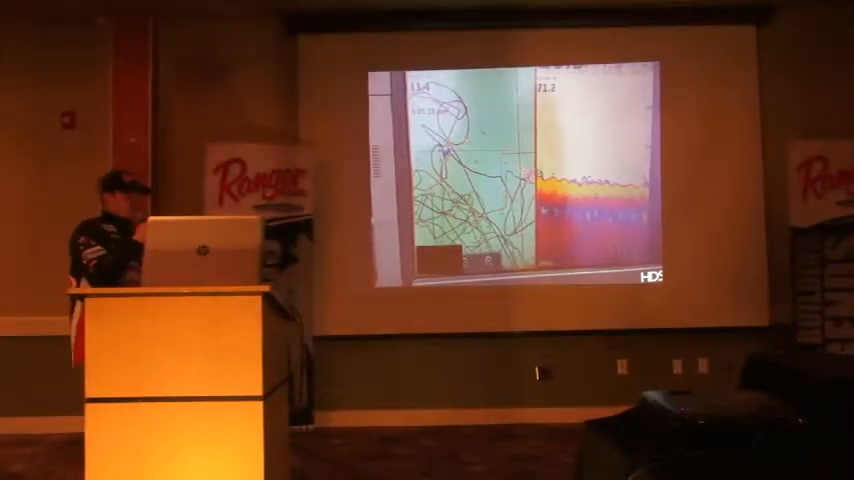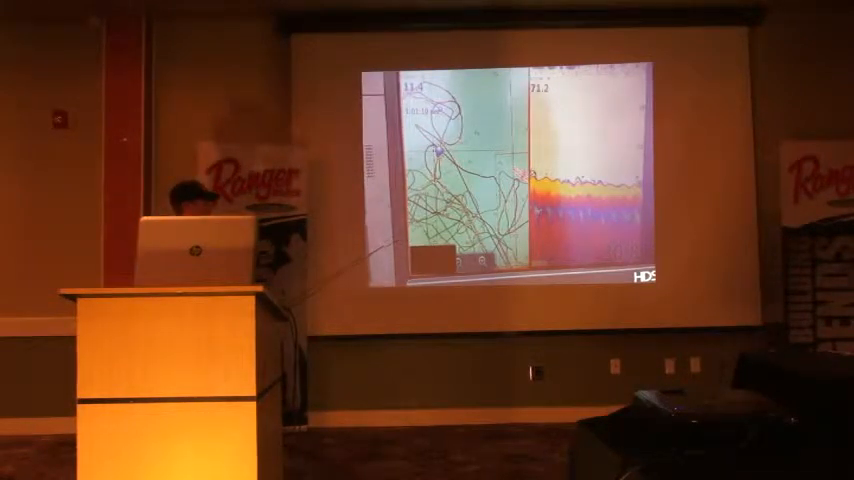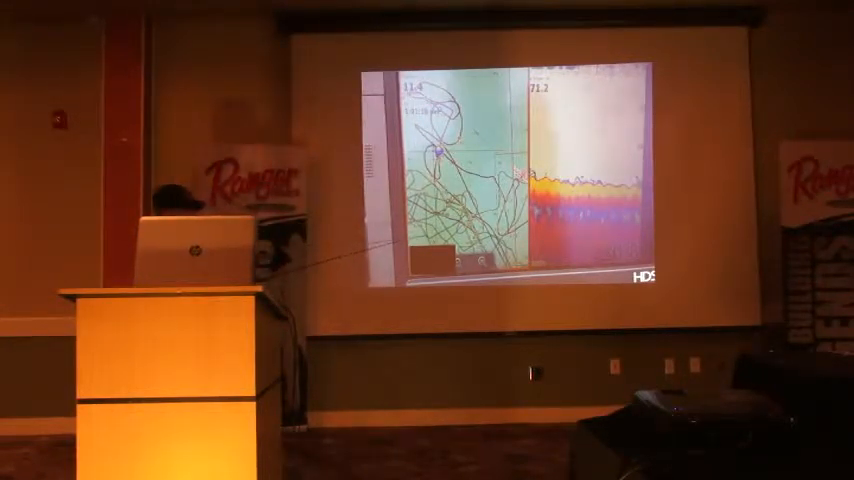Now this is a great screenshot that I like to show to really get an idea of what I do a lot of times when I'm out there on big bodies of water, big pieces of structure. What I have here is a bunch of separate trails. It's kind of hard to understand, but you see these lines, I make a turn.